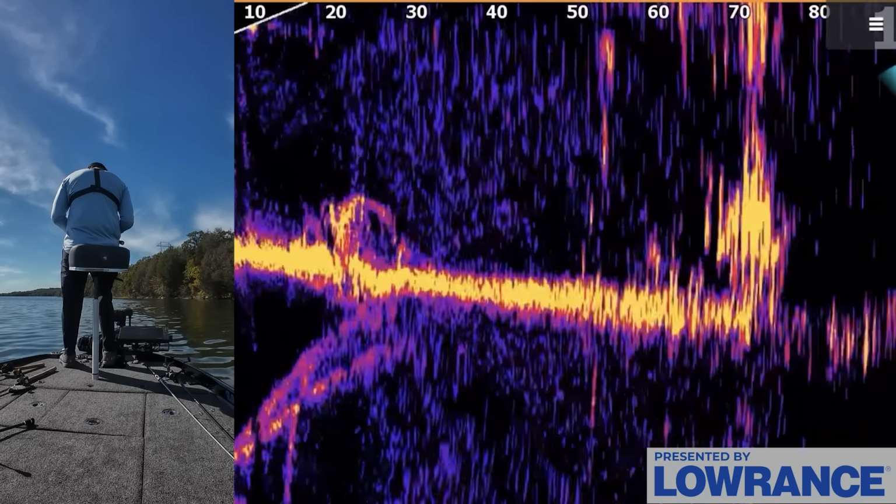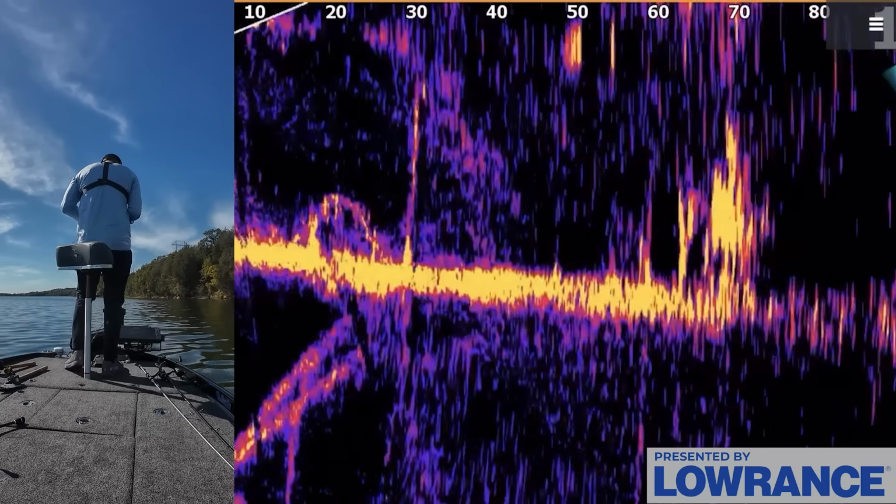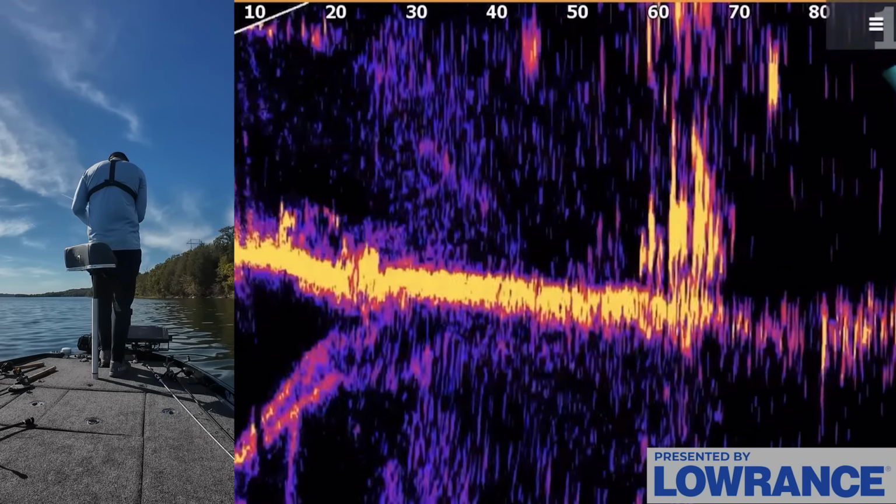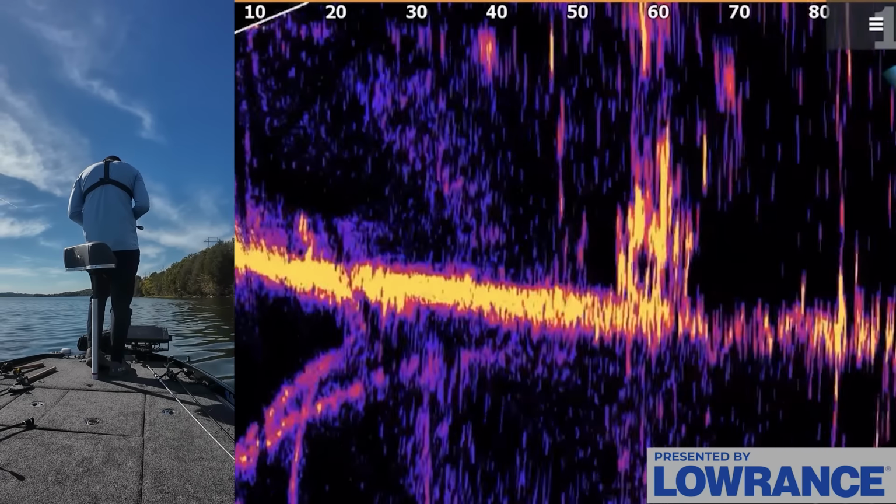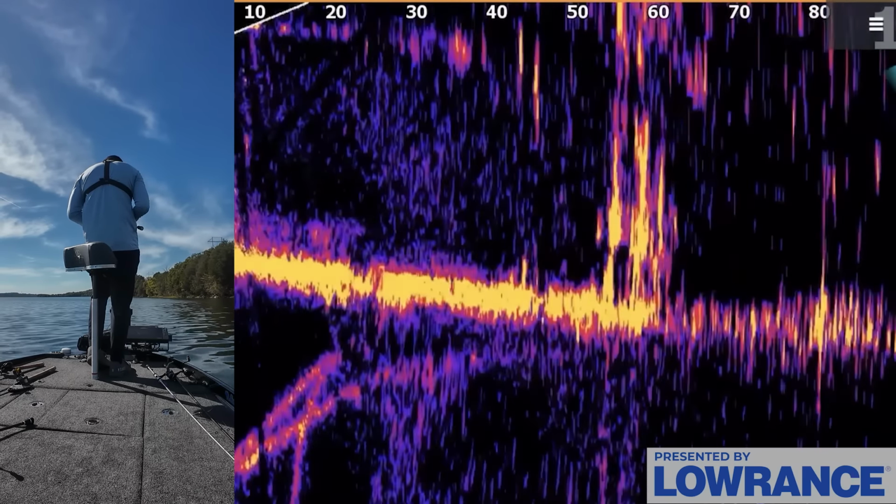Bait's falling down at 50. Kind of missed my cast slightly. Let's get a little bit more in there. This is gonna be like first cast almost right here. Almost guaranteed on this deal, it feels like, where these fish are biting right now. And this is what these fish are relating to on these flats.